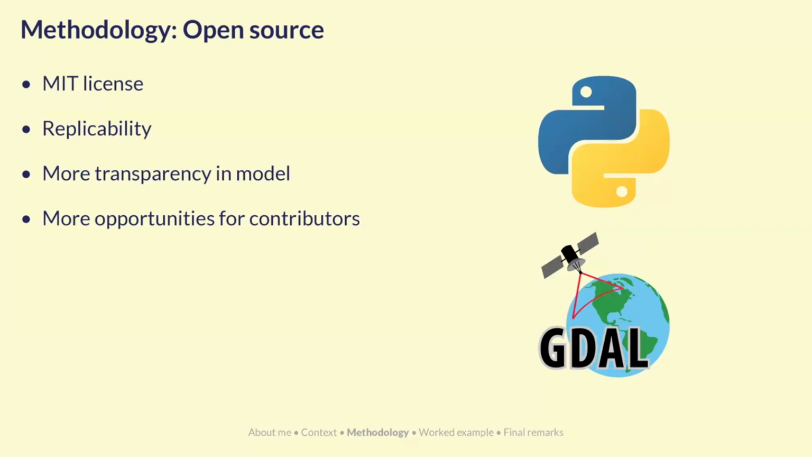We want to increase transparency in the model used to estimate solar irradiance, because it's not always clear how irradiance is estimated for a lot of things like providing quotes to households. And we also want to invite more contributors to help develop this model as well.